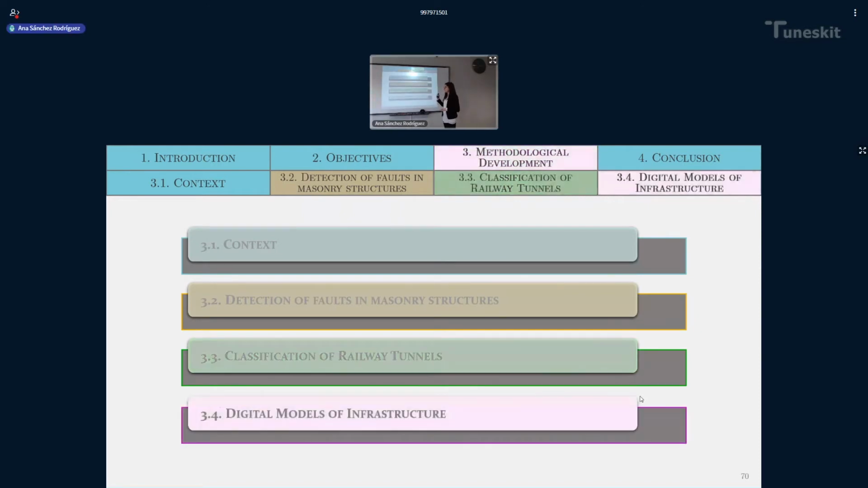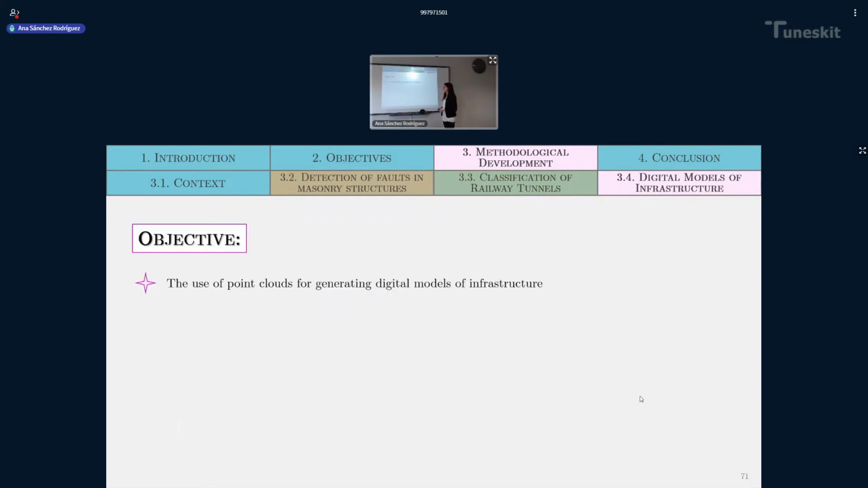And after the 3rd chapter, let's move on to the digitalization of information with the 4th section.